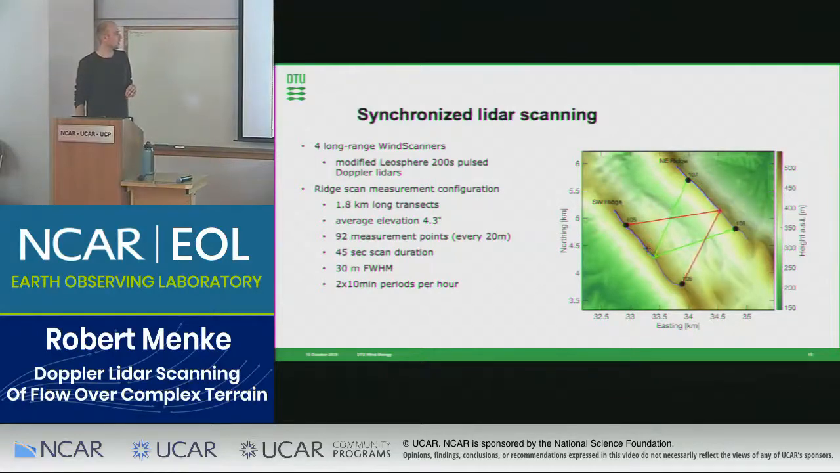So we could really measure the horizontal wind, which is basically the wind that is also converted by wind turbines to energy. And we designed the acquisition time of the lasers and the scanning speed so that we had a measurement point every 20 meters, but we scan continuously. One scan took about 45 seconds, and the lidars had an average volume of about 30 meters. We carried these scans out for two 10-minute periods per hour. During the other time, we ran other scenarios focusing on different tasks.